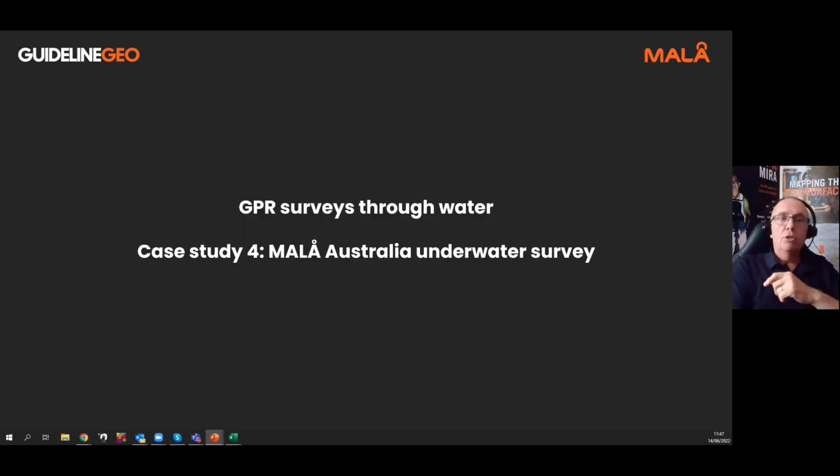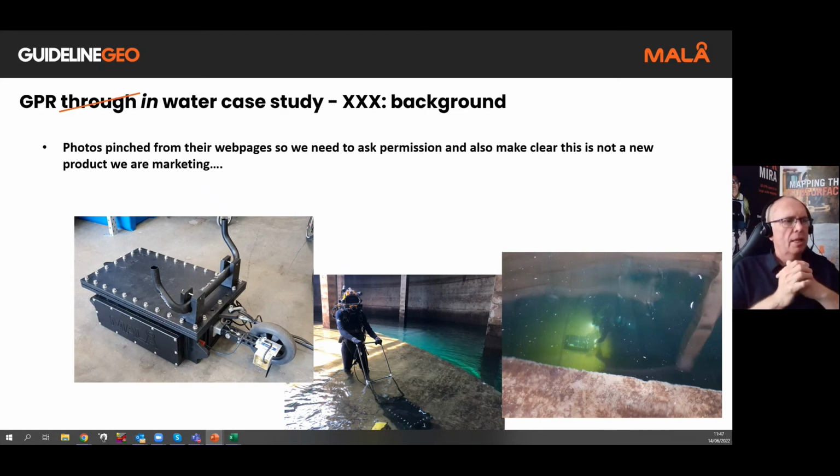And one other unusual one that I just wanted to mention was not the case of GPR on or through the water. It was actually a case of GPR in water. This is from our friends down in Australia, from Marlow GPR, Bill and James, who ran this project. This was purely to look at a tunnel that was underneath this internal reservoir here.